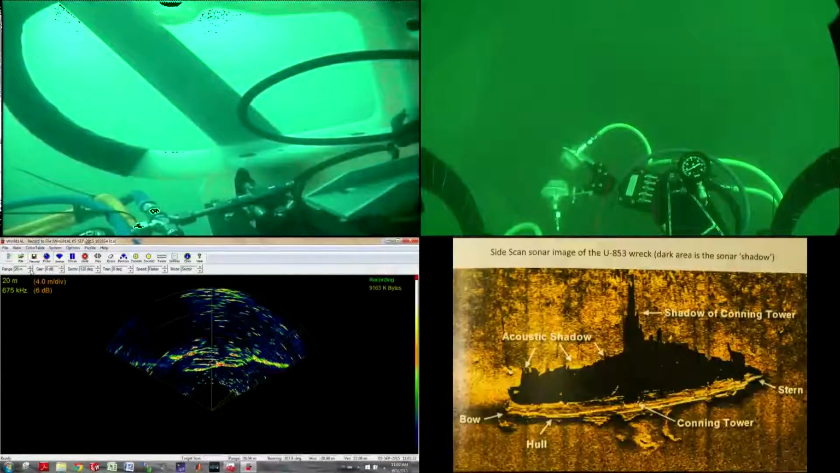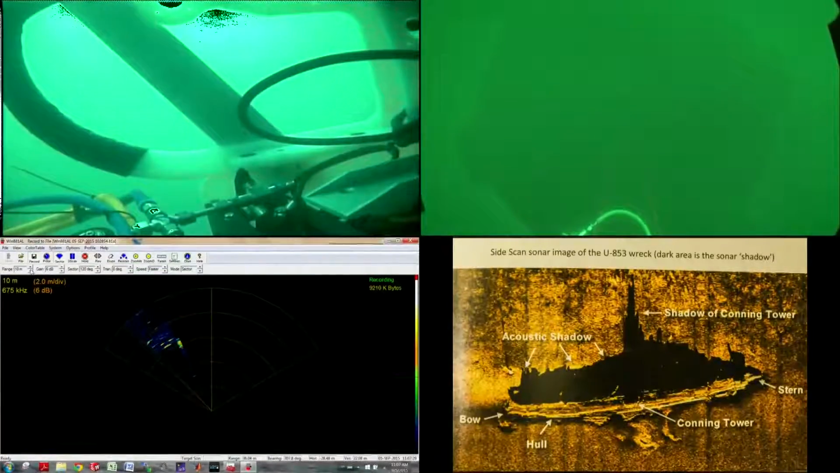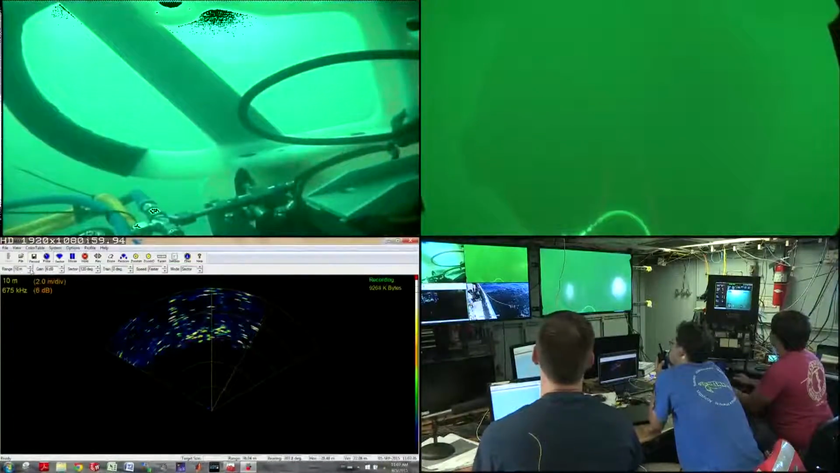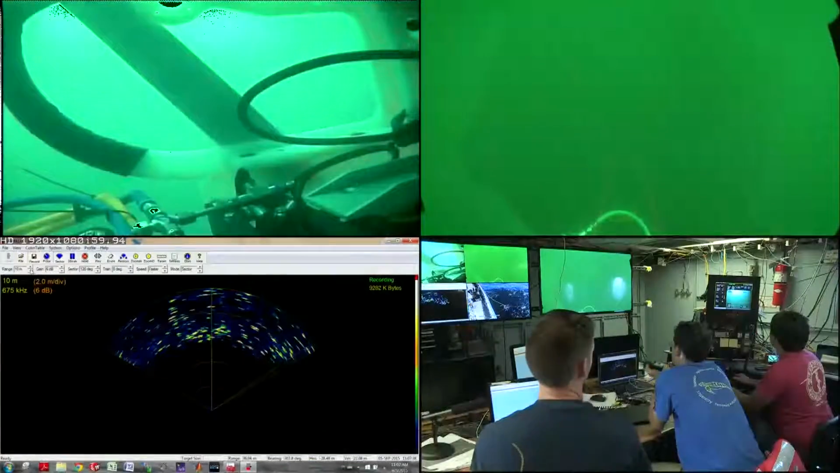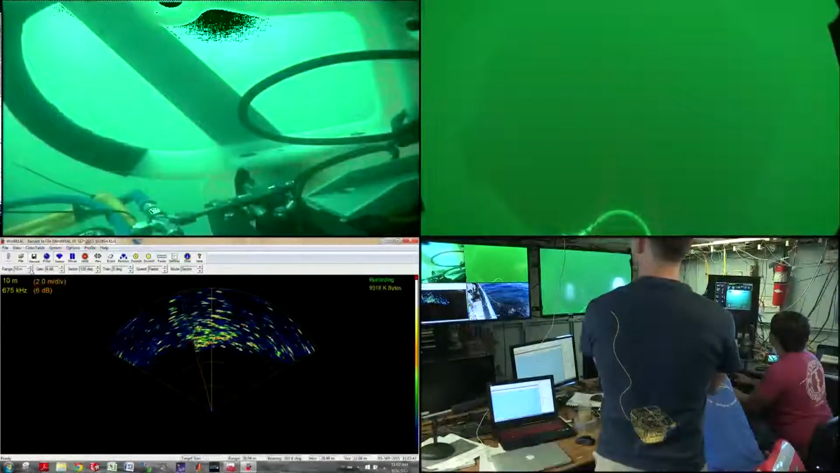So we have this nice imagery from side scan sonar, a multi-beam sonar, and now we're collecting our own imagery from the scanning sonar on the ROV as we approach this wreck. Now, I want to mention that it's quite difficult doing what we're doing. The research vessel Endeavor that we're on now is not equipped with dynamic positioning. So they're doing what we call live boating.